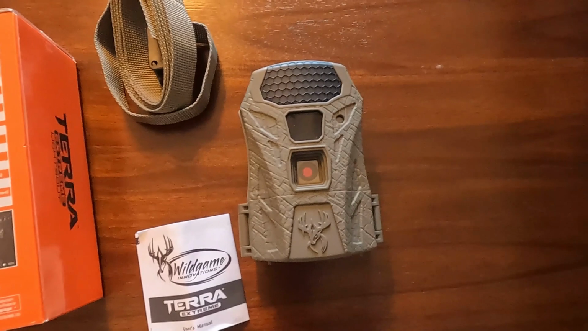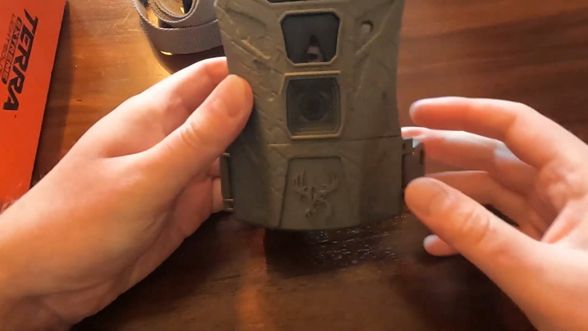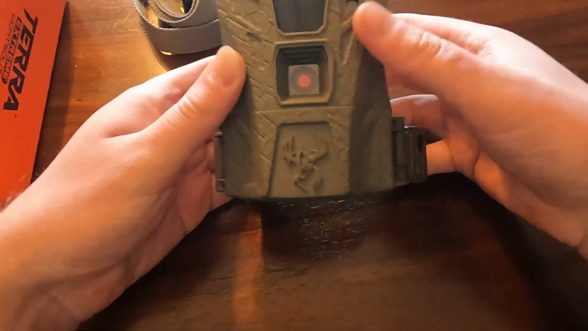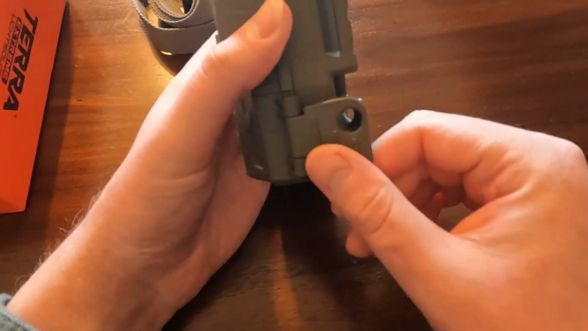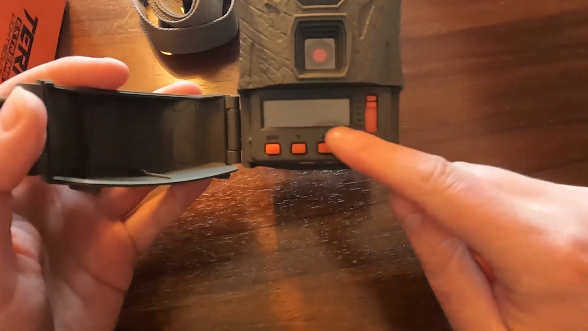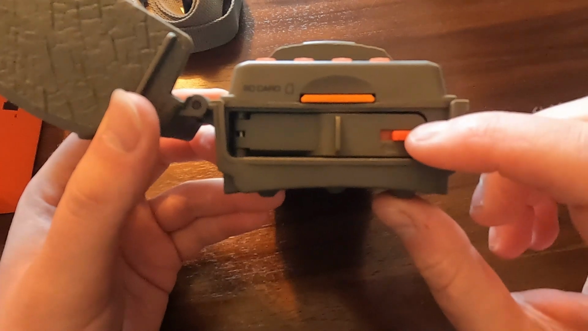So let's get zoomed in here and we'll take a closer look at the actual functionality of it. To get this thing set up, we have to open it up, of course. Over here is where the interface is, and the SD card and the batteries go. There's a clasp over here you can feed a lock through in case you're concerned. You flip it open, swing this open, and now you have access to the switches to turn it on, the timers and things, your menu to set things up. And on the bottom here is where the SD card and the batteries go.